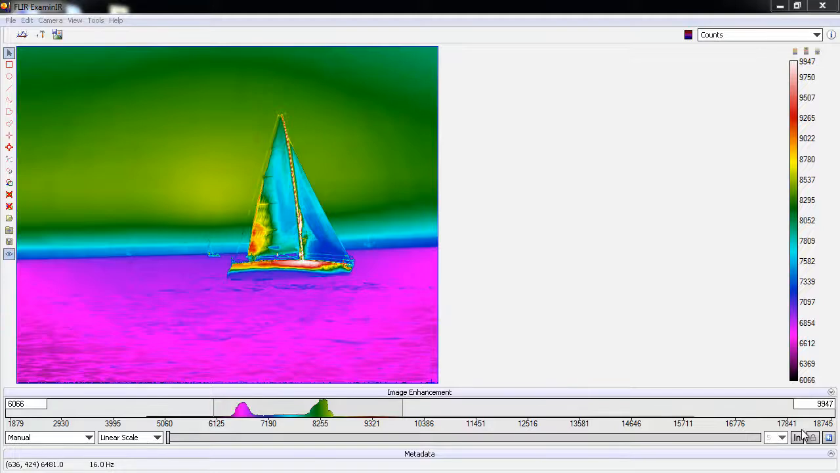Today I want to show you one of the Benchtop test kits, the E40 with Examiner software. So I have my E40 tripod mounted looking at a printed circuit board today, and it's connected up via USB to my laptop, and I'm running Examiner now.